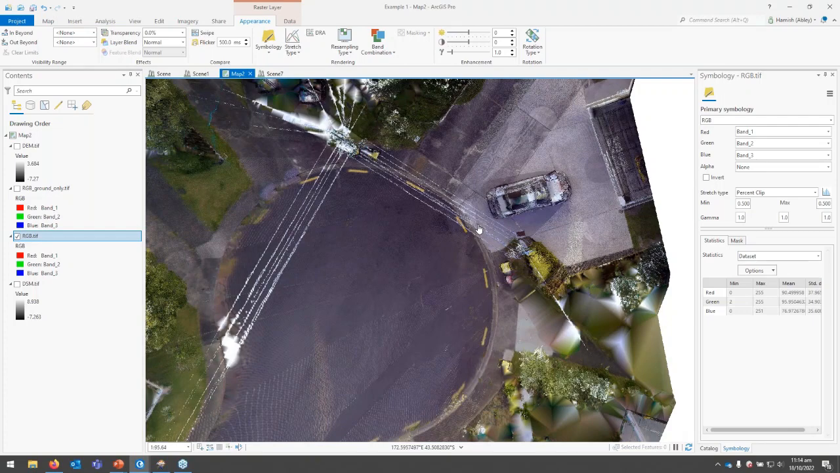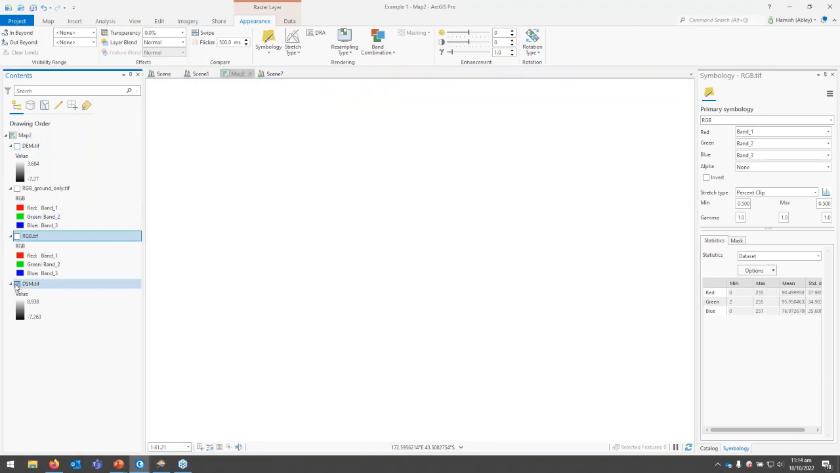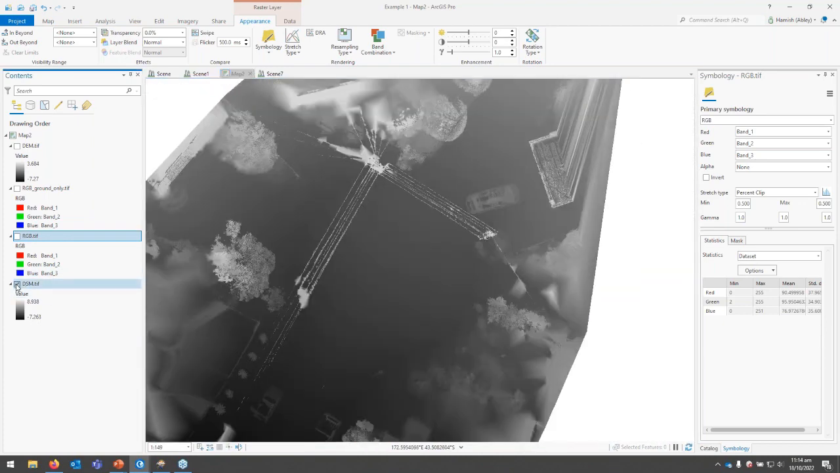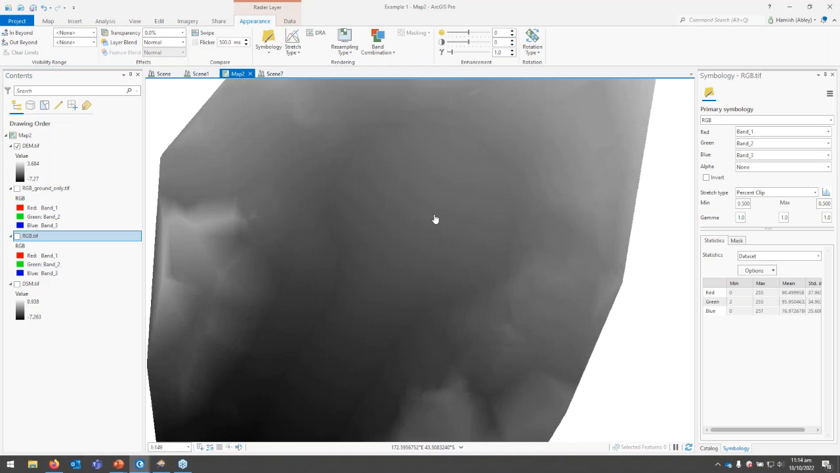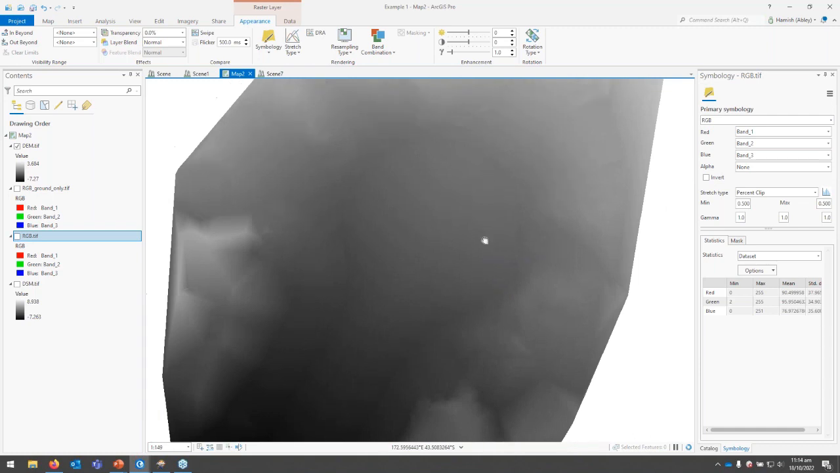Now, of course, you can also produce an aerial with all the non-ground features on it as well. So you can see we've retained our overhead lines and the car. But because a point cloud is 3D in nature, we can, of course, also produce a DSM and a DEM of that area. Again, both of these are, I think, 10 centimetres that I've produced them in, but you could produce them in 1 centimetre accuracy as well.